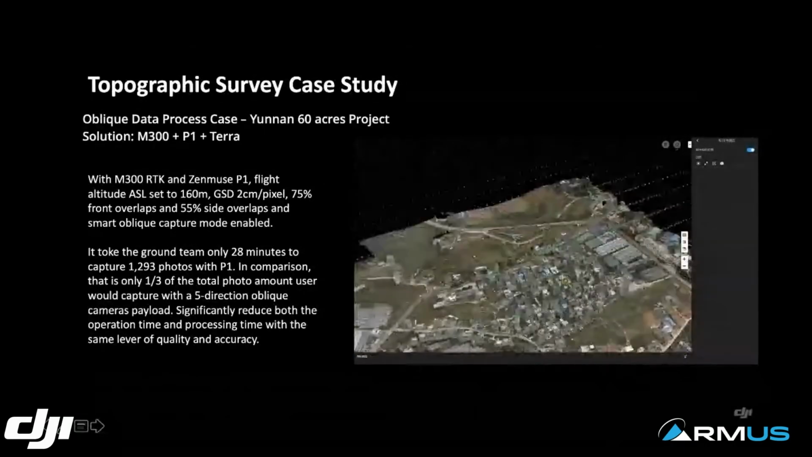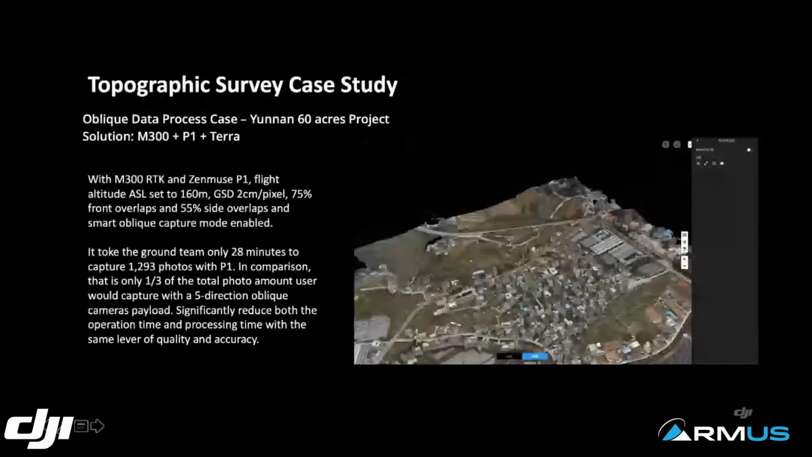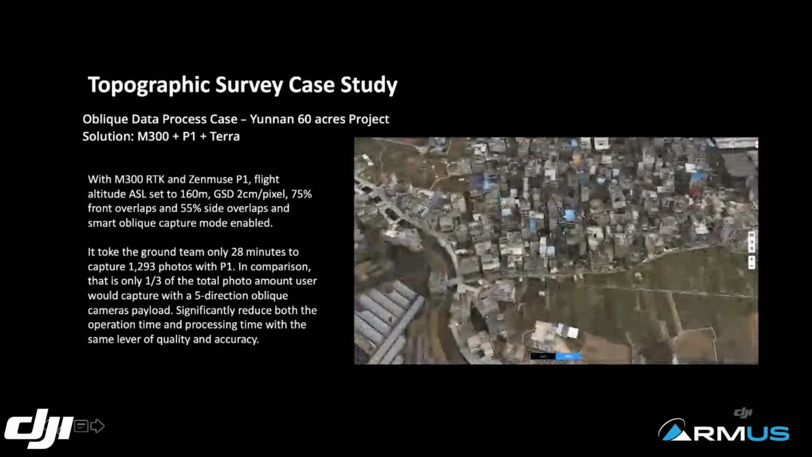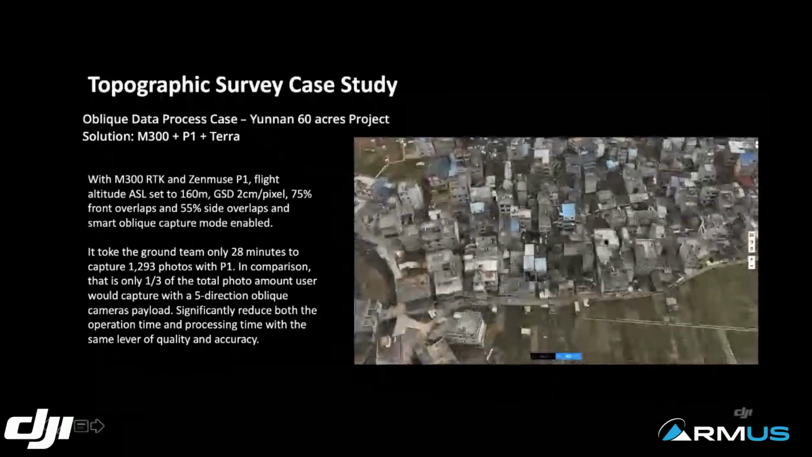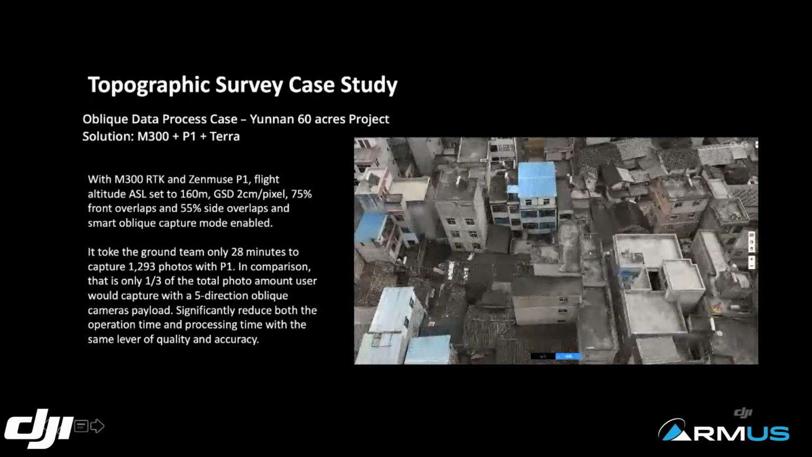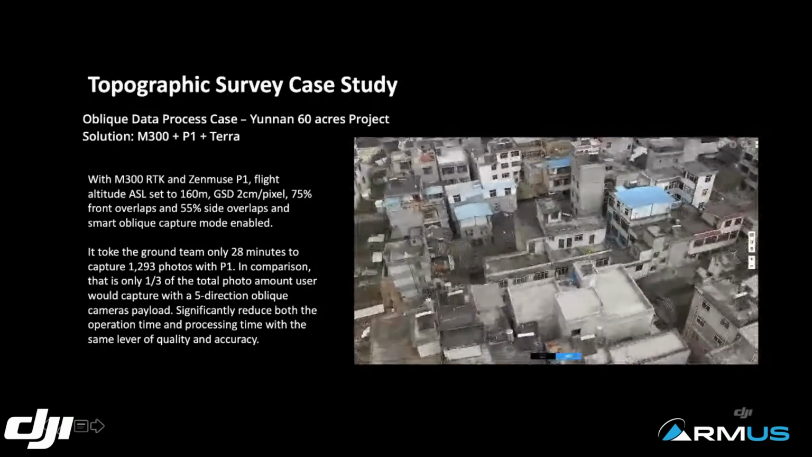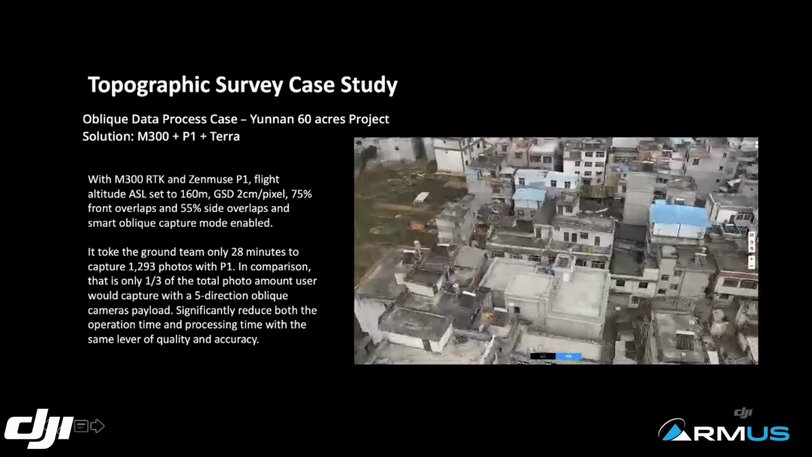Extremely efficient again. Extremely efficient for the team on the ground to capture all these photos, and extremely efficient for the team at the office to process these photos.